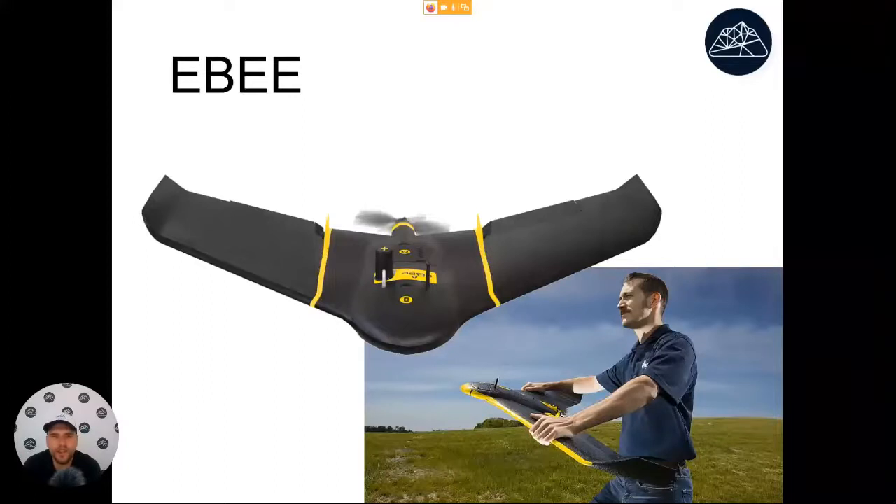The problem with that is after 10 to 15 landings, you will probably have to change the hull and the wings, and that can be pretty expensive in the end. Other than that, it's a good drone. It has a specially made global shutter camera, but the quality of it might not be as good as other cameras available. So when you zoom in onto the picture, you see that it has a little bit of effect inside.